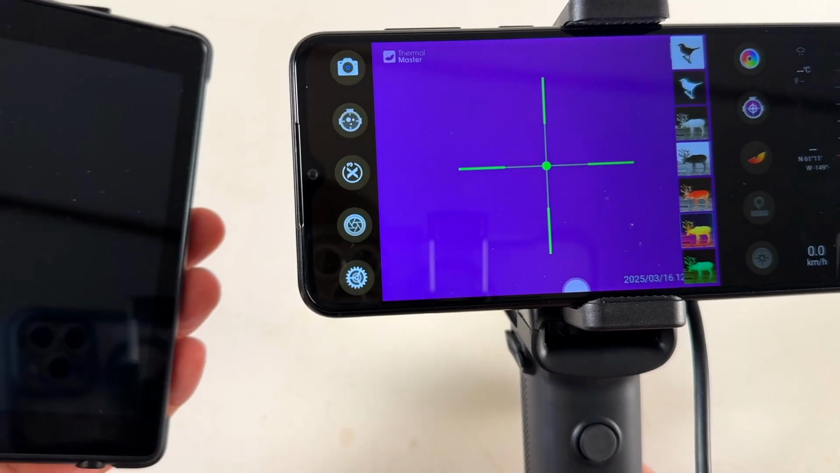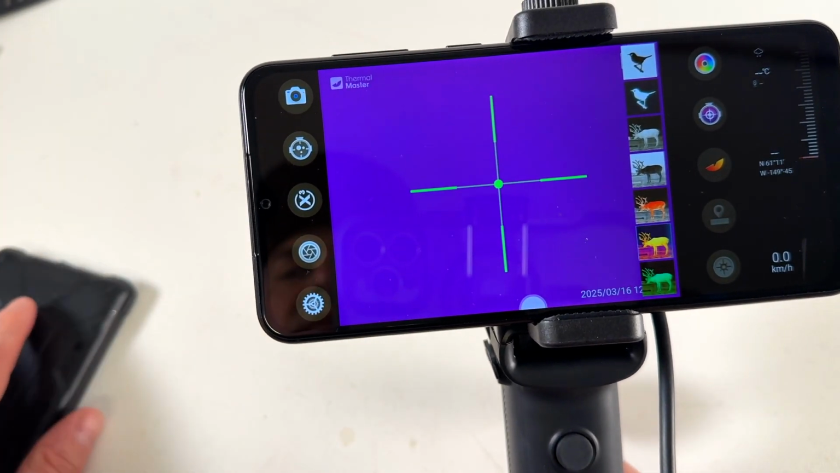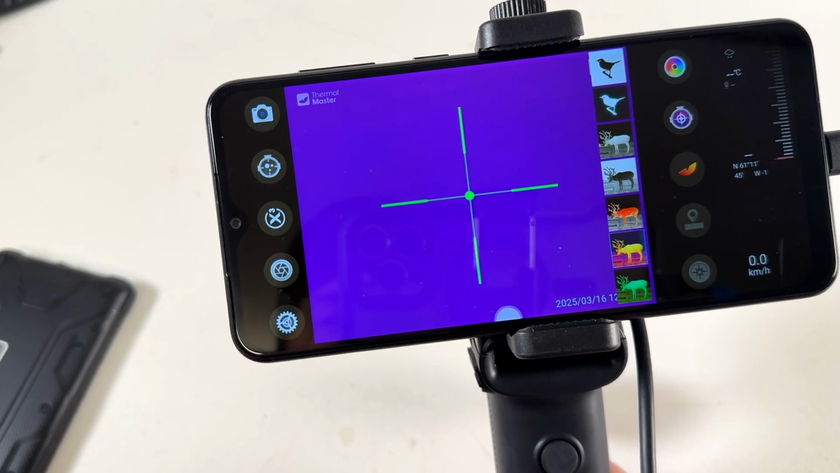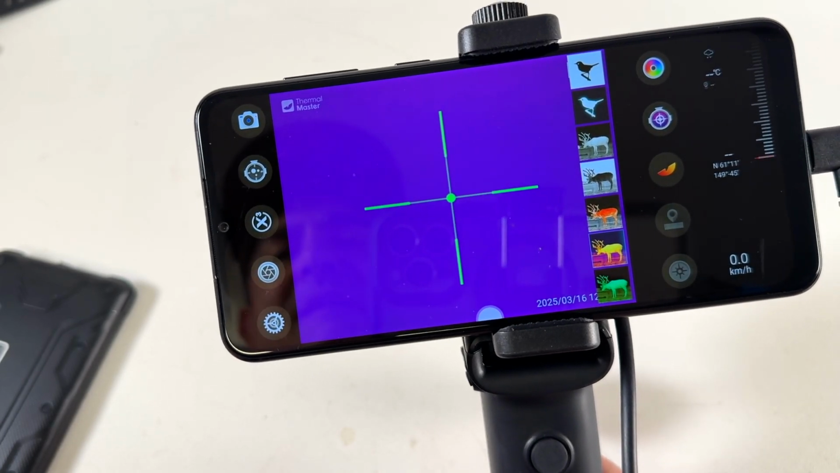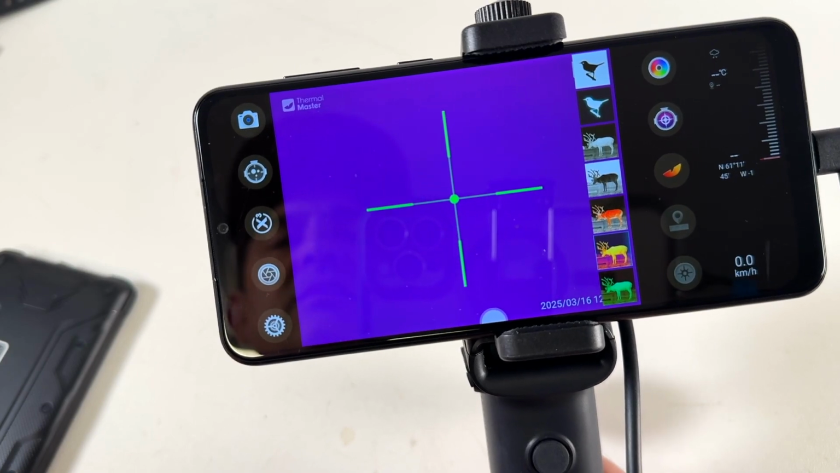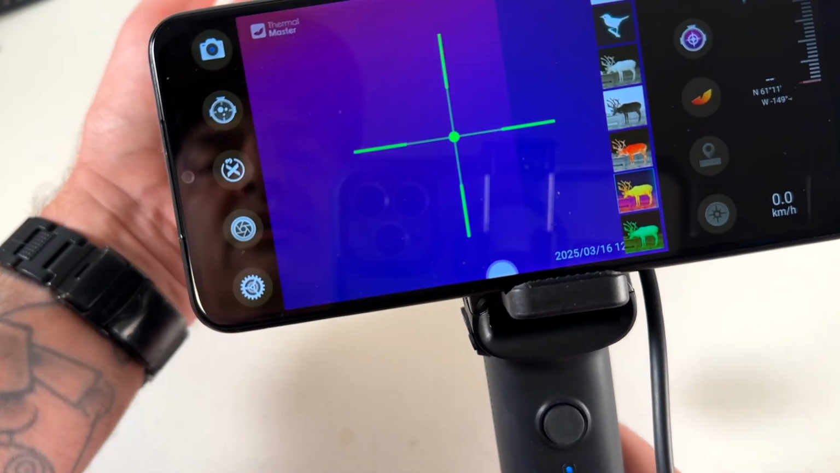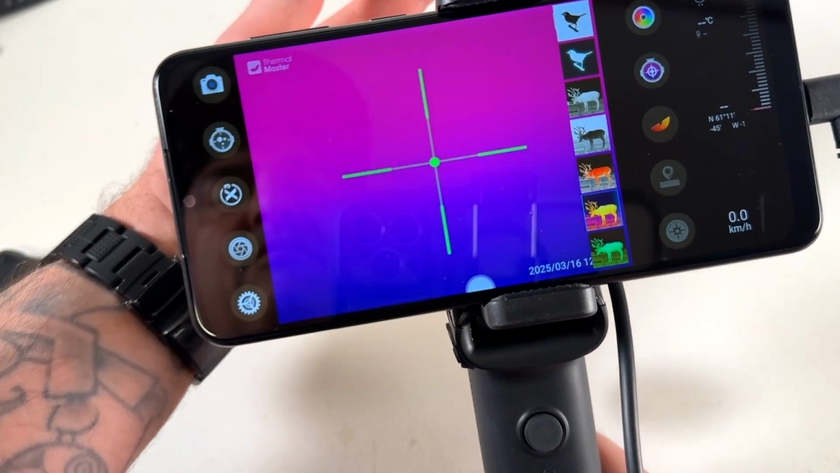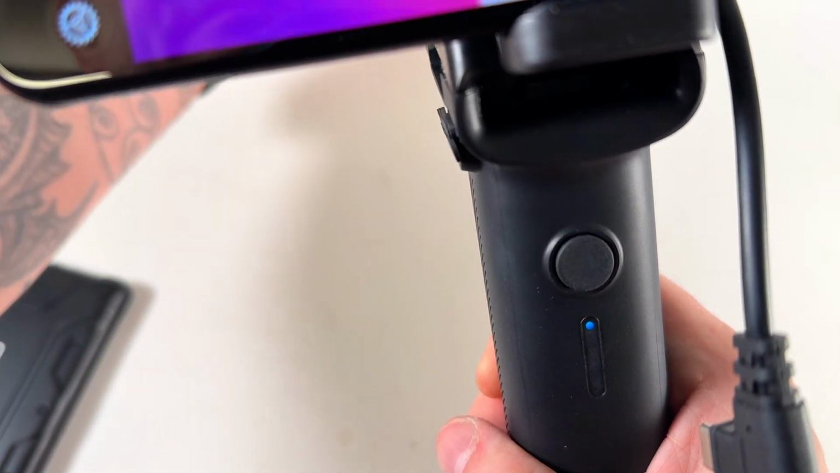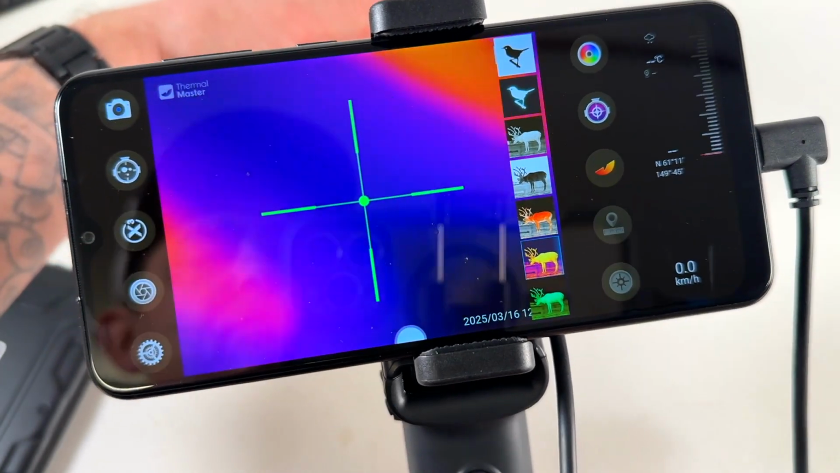I noticed when I got footage on this thing, it was not recording in sound, and there's not too many thermals that also have mics. And yeah, I think this uses AI, and it's got a lot of stuff, and it stitches your sound with your phone into the video. So very cool. I definitely recommend this thing. So much fun.